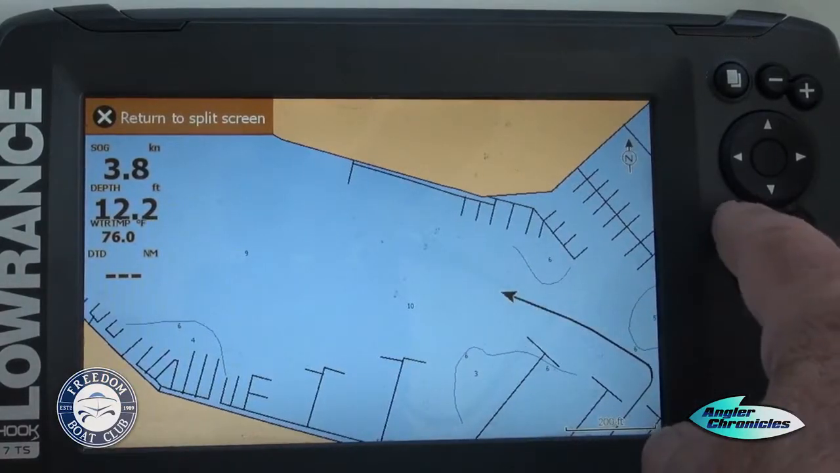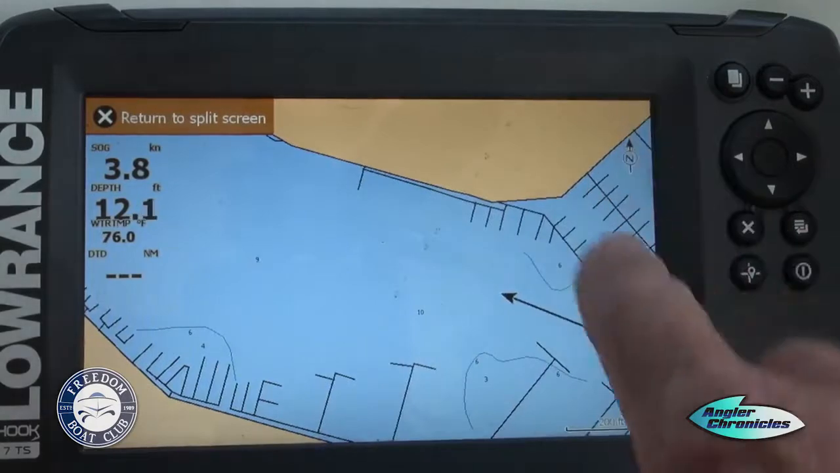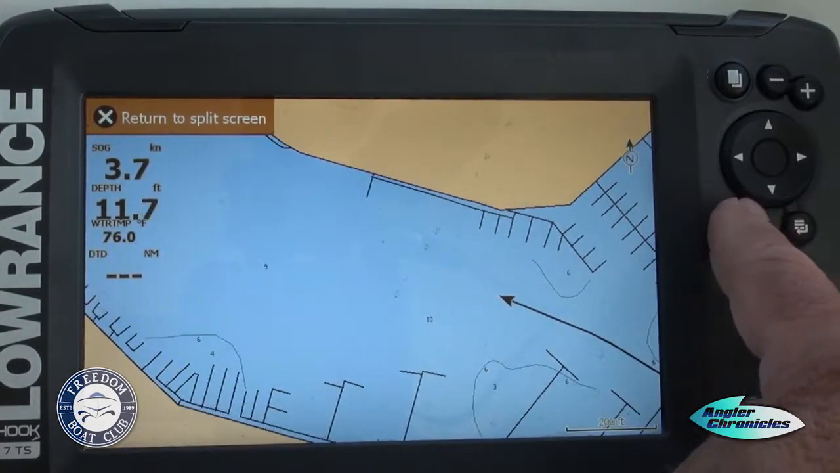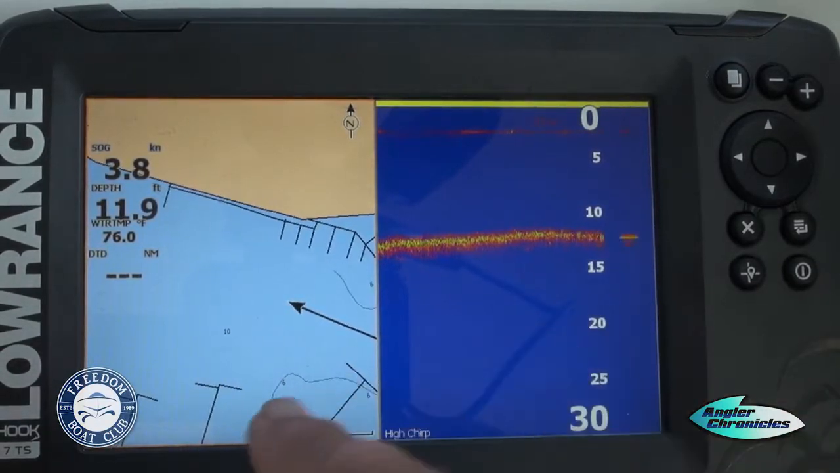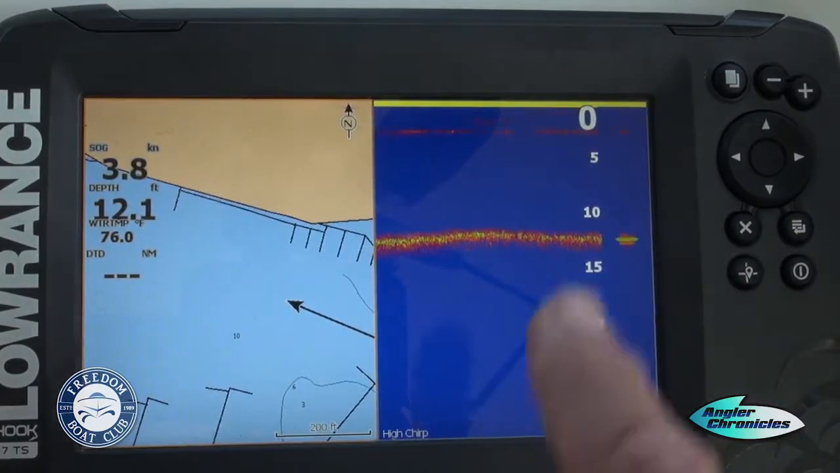If we want to go ahead and return back to the split screen, up here in the left-hand corner, we do the return to split screen option there. Hit your X key, and now we have our sonar on the right, chart on the left.